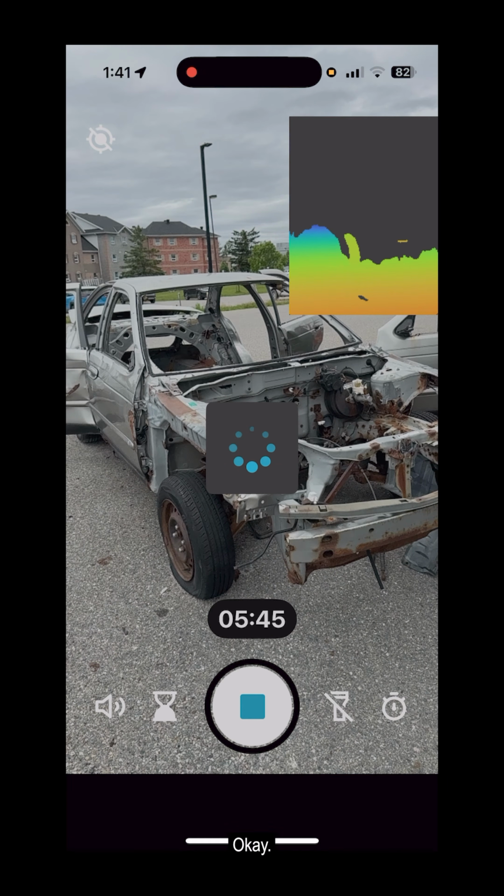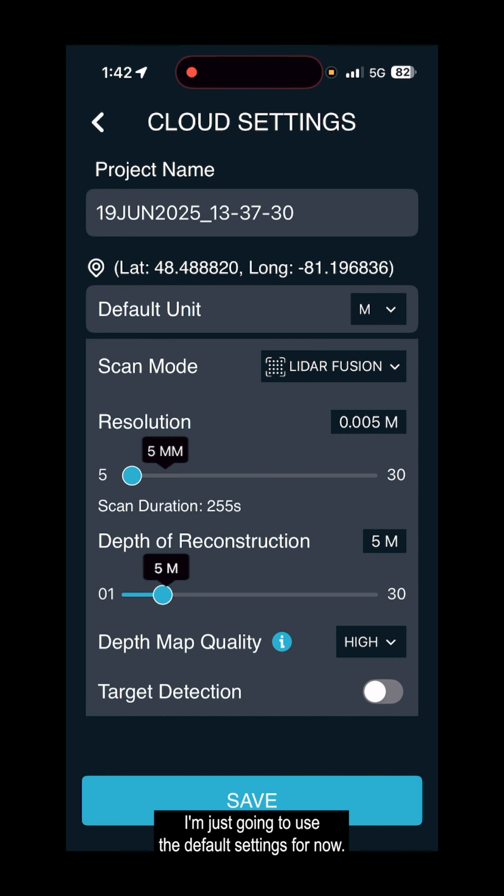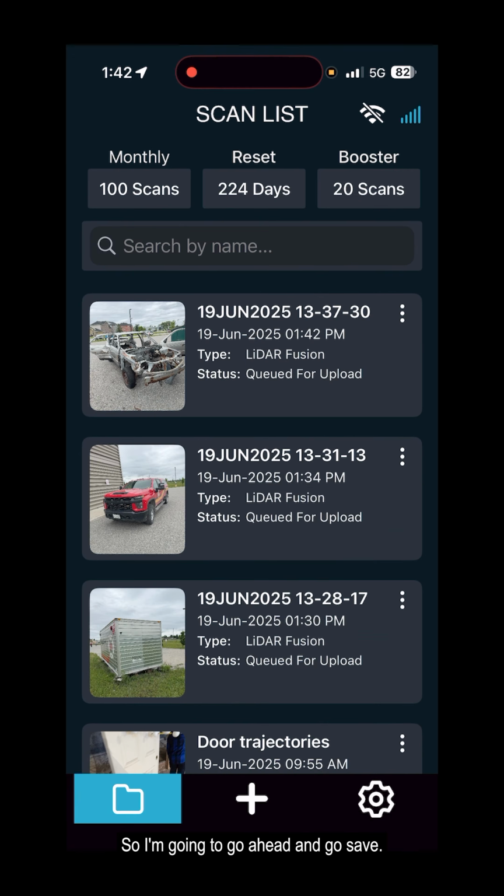Beautiful. Okay, it's just going to save that data. So I'm going to process this on the cloud, and I just need to get Wi-Fi. I'm just going to use the default settings for now, and then I can always do something else later, or I can change it. But we're going to wait until this processes, and then we'll go from there. So I'm going to go ahead and go save. I was uploading some other stuff. So as soon as this is done, I'll show you what the data looks like.